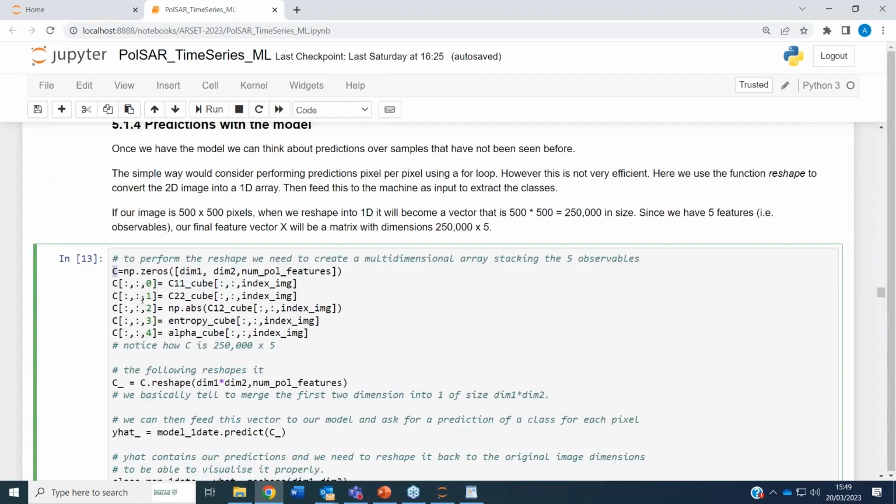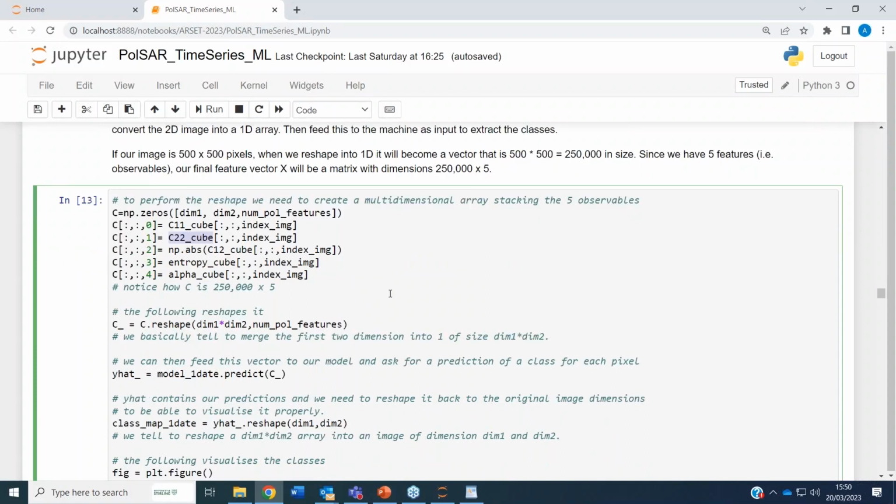So we start creating the container. In the most natural way, the first 2 dimensions will be the image dimensions, and then we have the 5 features for our polarimetric information. And then we stack the different polarimetric cubes inside this container here by selecting one index of interest when we want to apply the classifier.